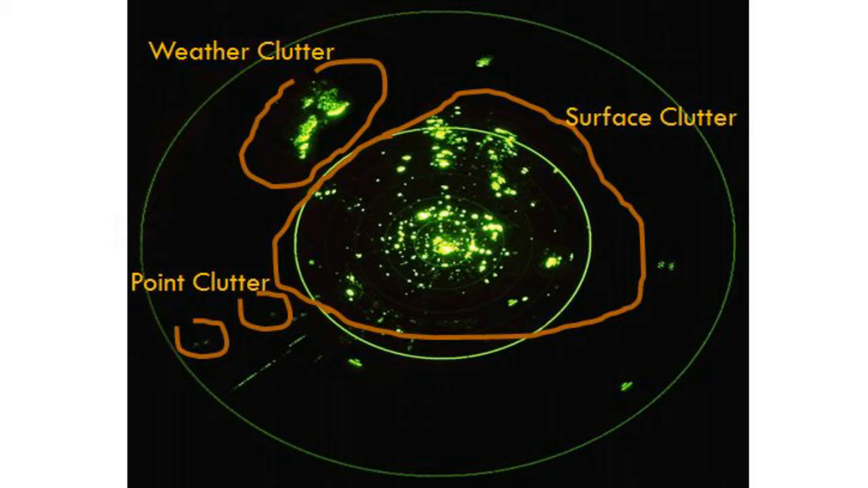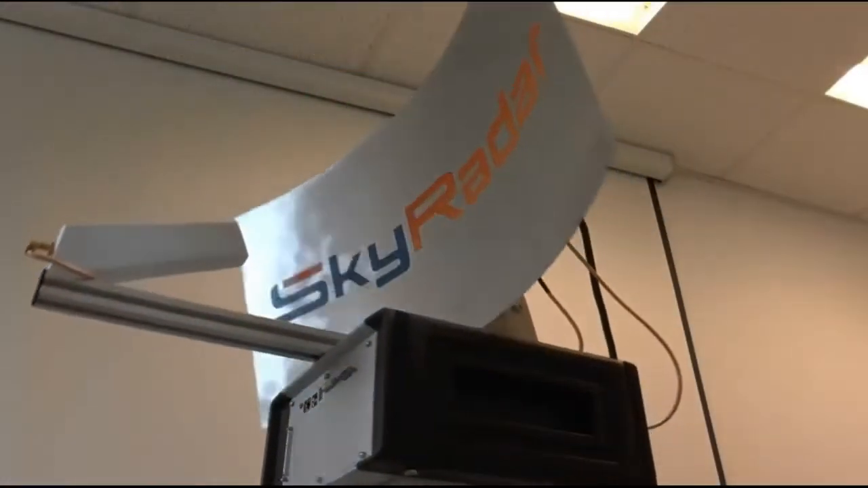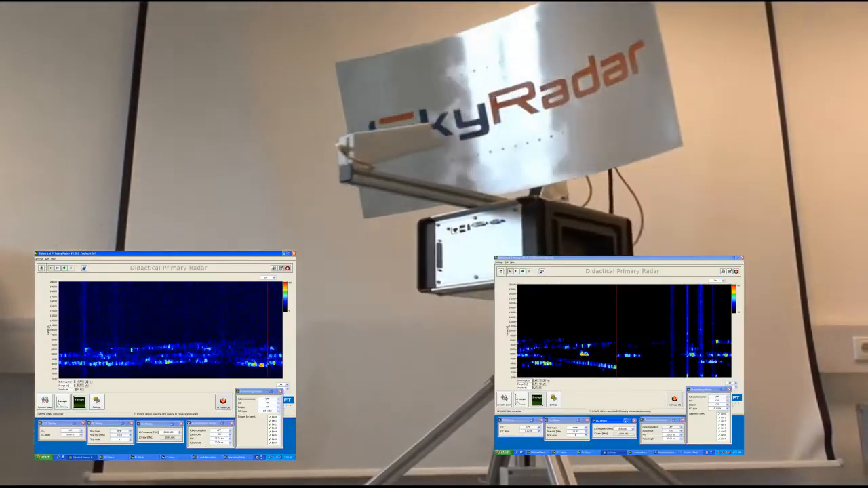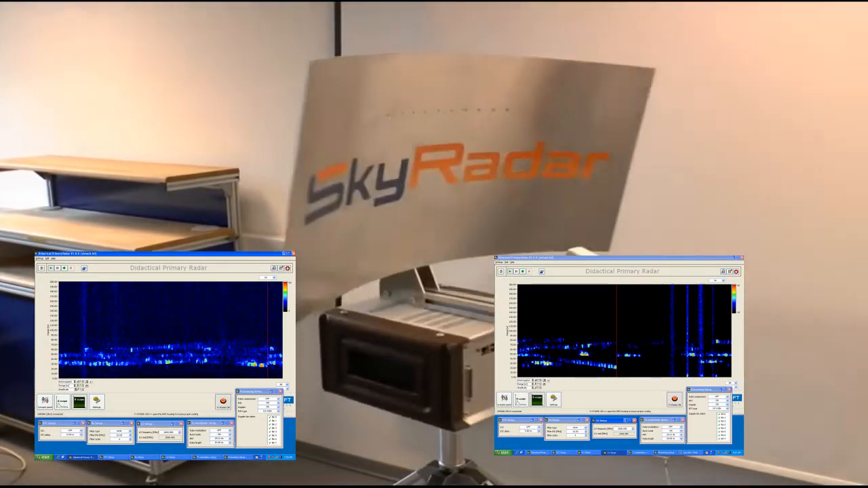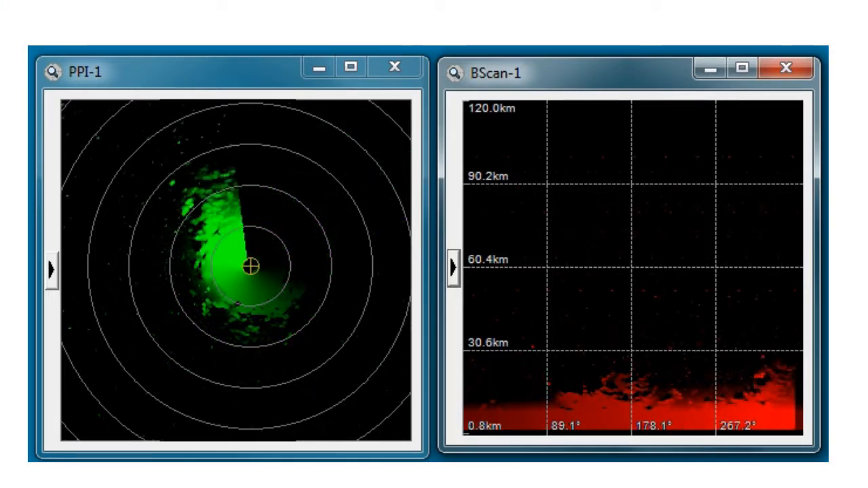Birds and insects produce such a clutter, which is pretty difficult to remove, because the characteristics are very much alike aircrafts. What does SkyRadar do? Since aircraft usually move much faster than weather or surface targets, the velocity-sensitive SkyRadar eliminates unwanted clutter from the radar indicator. Such a system is called moving target indicator.